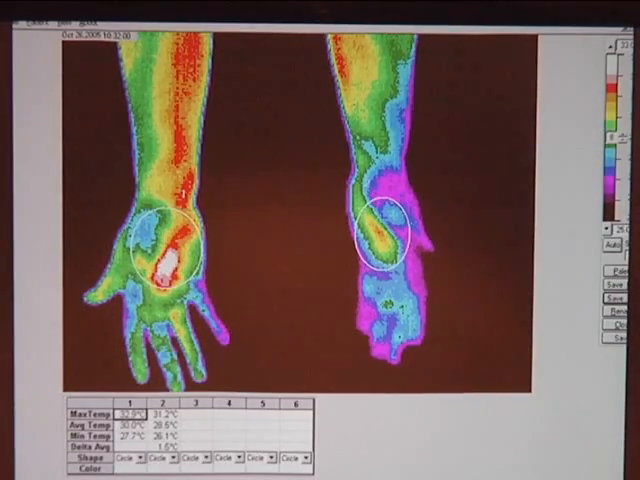And when you have a patient and you say, I want you to look at this picture, I want you to understand what complex regional pain syndrome means, I want you to understand that's what this picture shows, I want you to understand that I know what's wrong with you and I can help you, okay? I go through lots of tissues in my office because people see this and they get to the point where they say, finally, I have found somebody who at least is going to give me an answer.